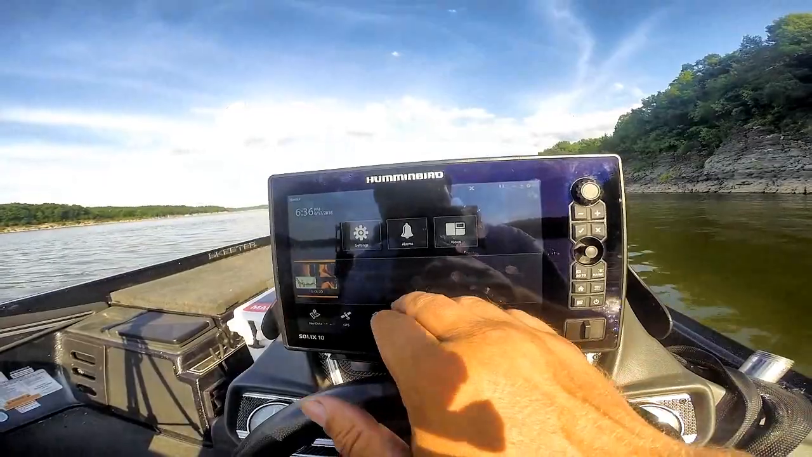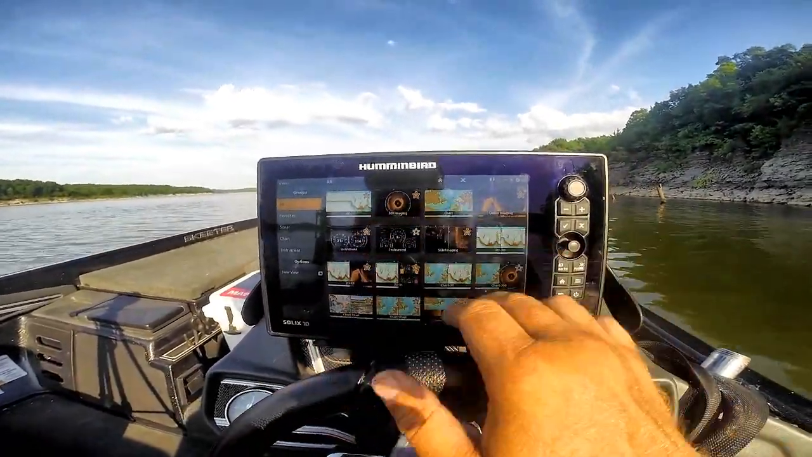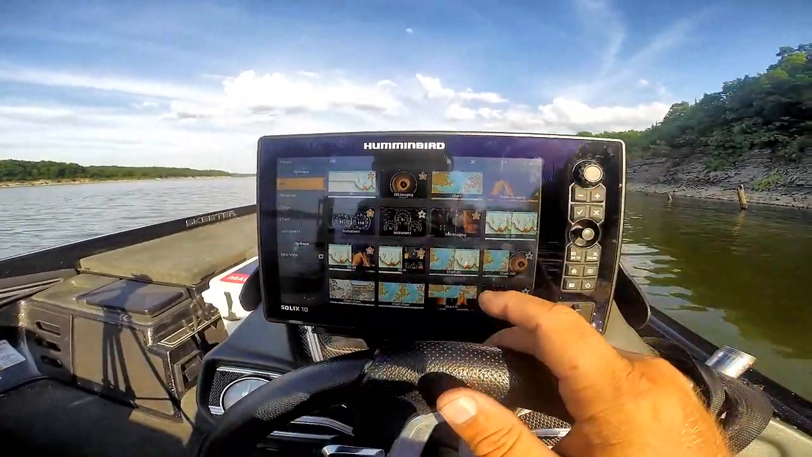Many built-in features. You can make your own views. There's alarms. There's NMEA 2000. These are all kinds of different views, or you can build your own custom view.